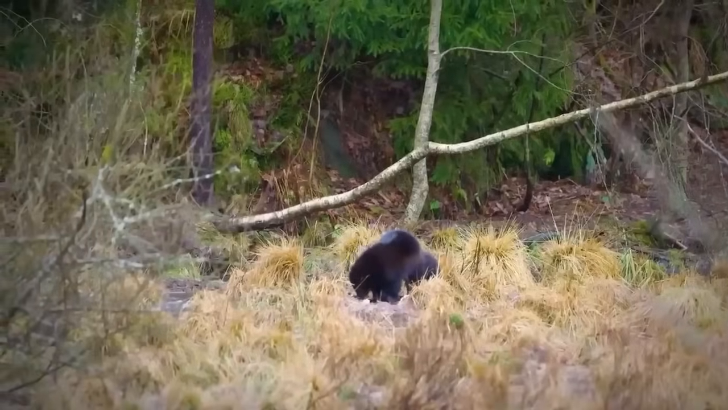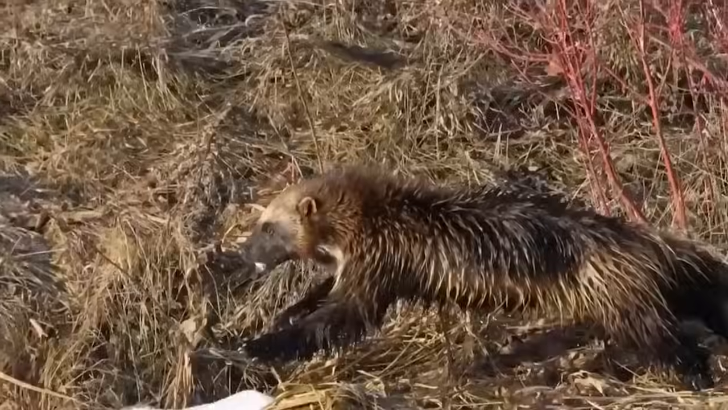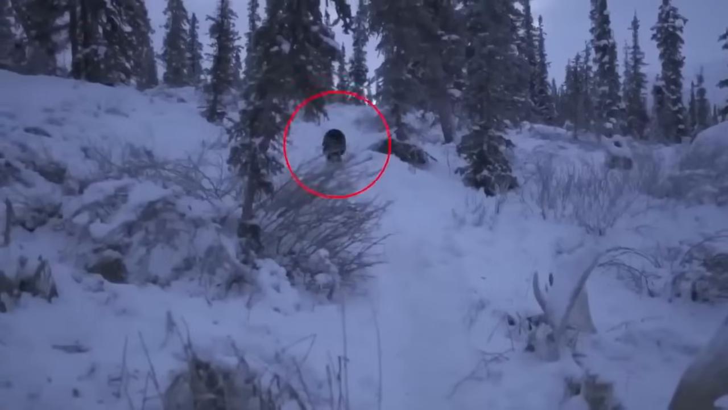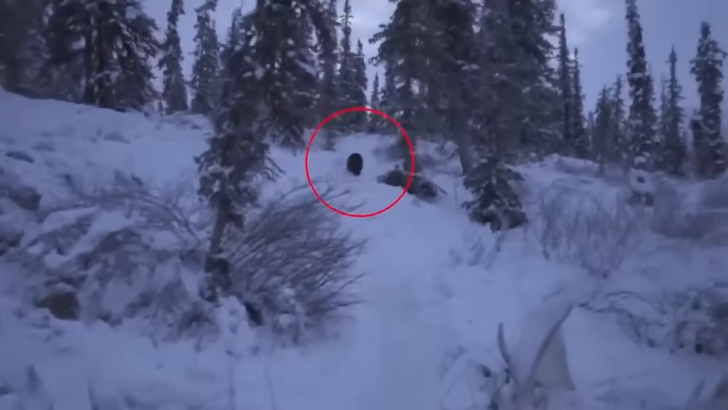Rare Wolverine sighting. Hold your breath, for the rarest creature in Yellowstone National Park has been caught on camera. The wolverine, a savage little beast, prowls the cold, high-elevation forest and tundras, leaving behind only whispers of its presence.